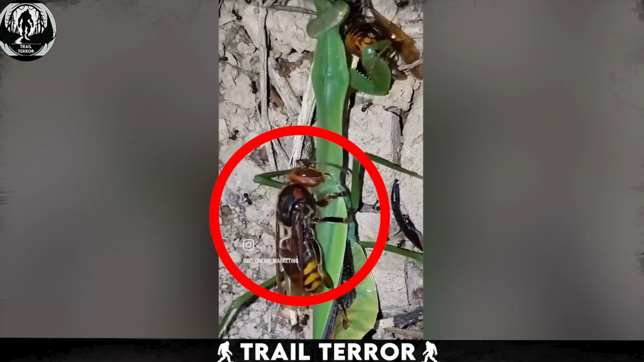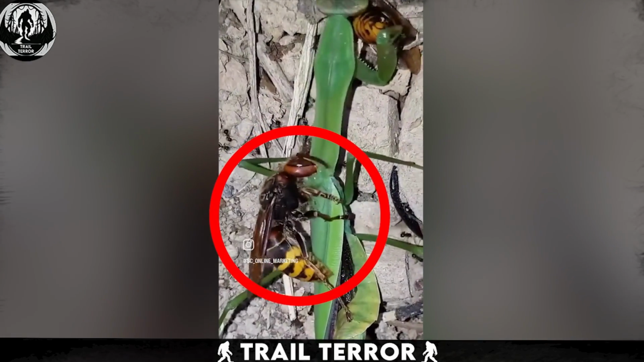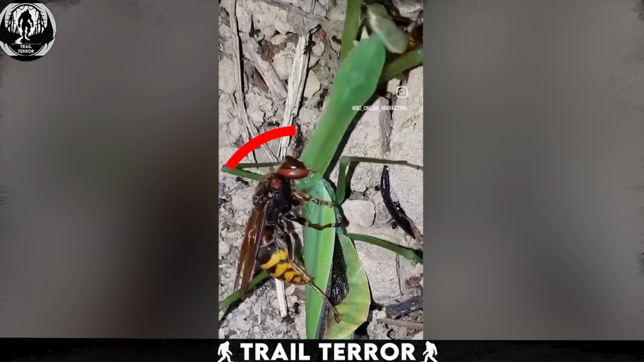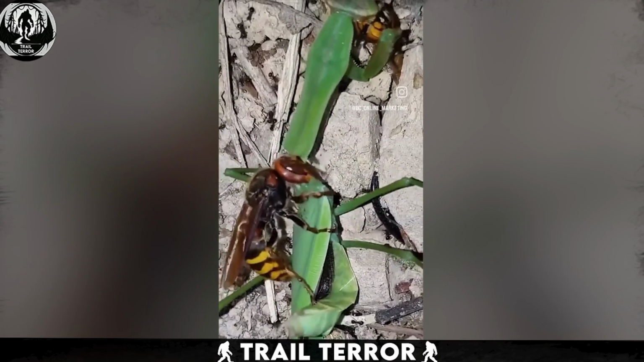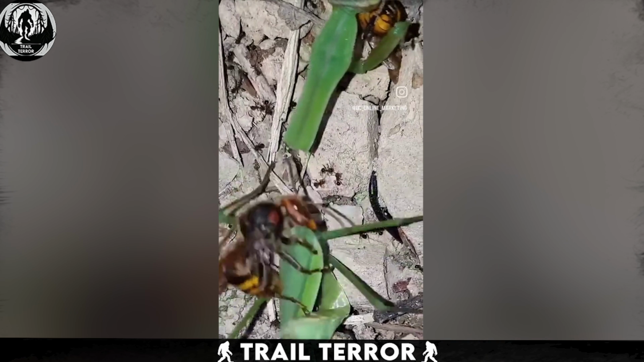This scene presents a rare and intriguing interaction, where the usual roles of hunter and prey get mixed up. The whole scene is really strange in my opinion. How did the mantis not realize that it is being eaten up?